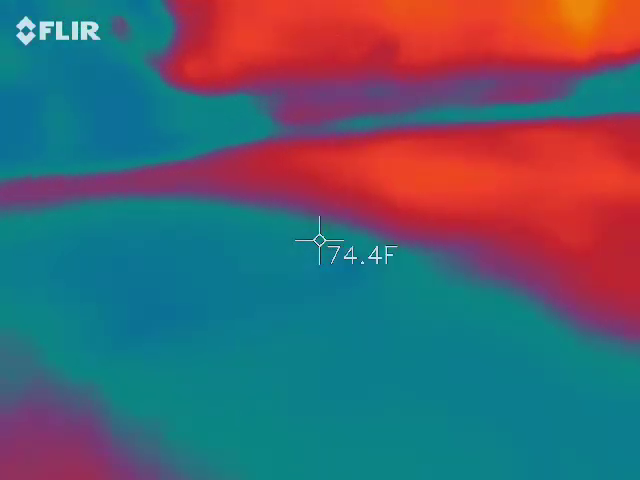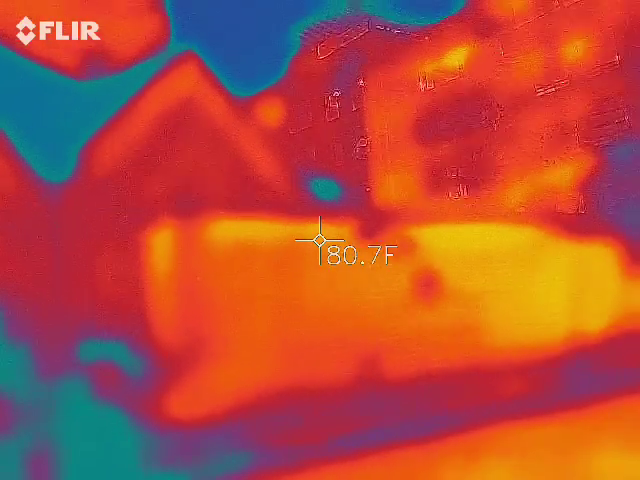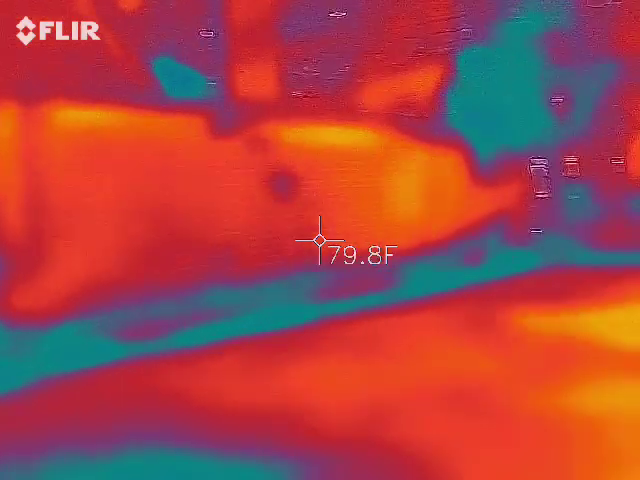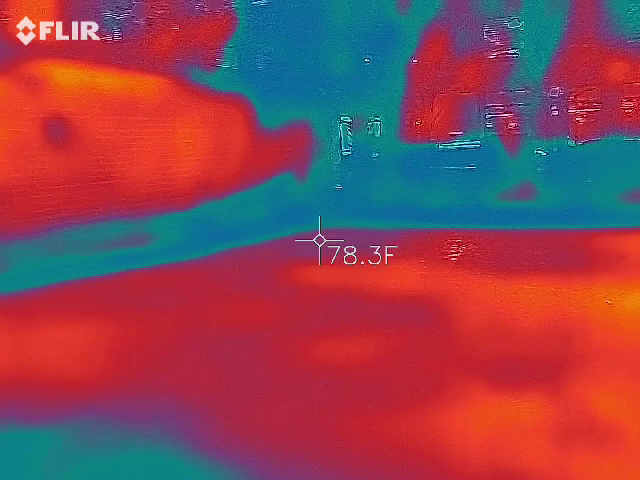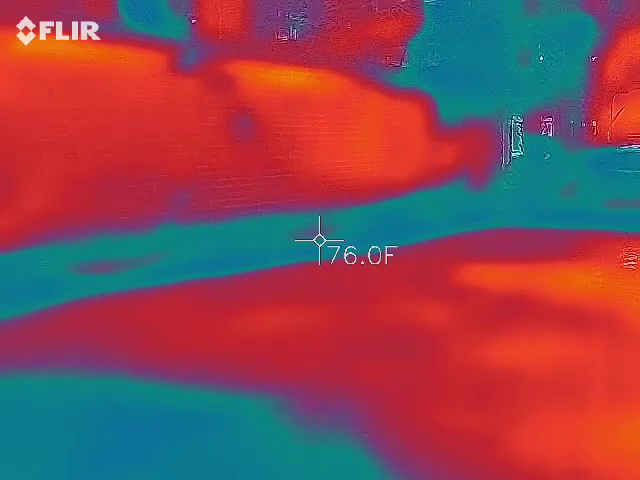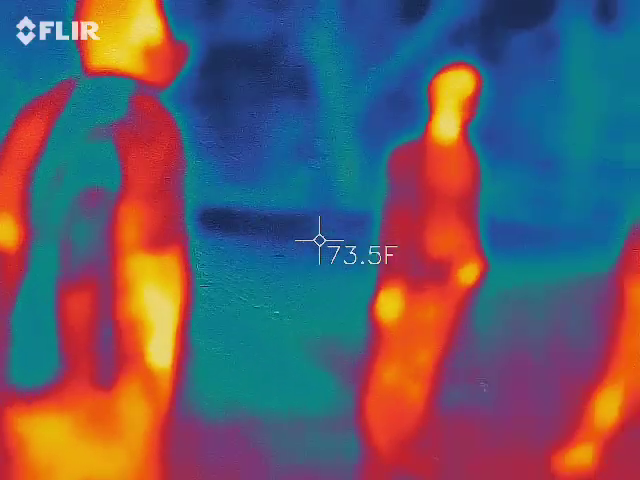Down here is where it's wet. It's cooler. Plus, it's on the ground, so that's leftover heat, kind of like our house gets hot at night. So for the machine to work, you keep somebody in it so it has that temperature to analyze. And it bleeds out everything else behind it, so anything moving it catches.